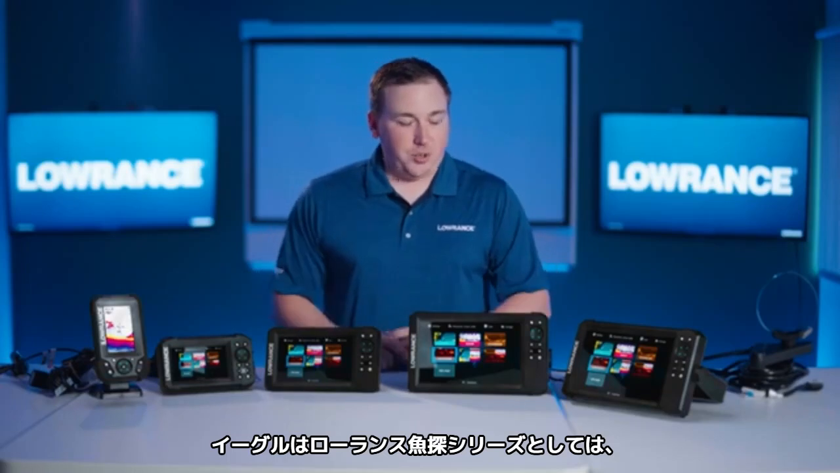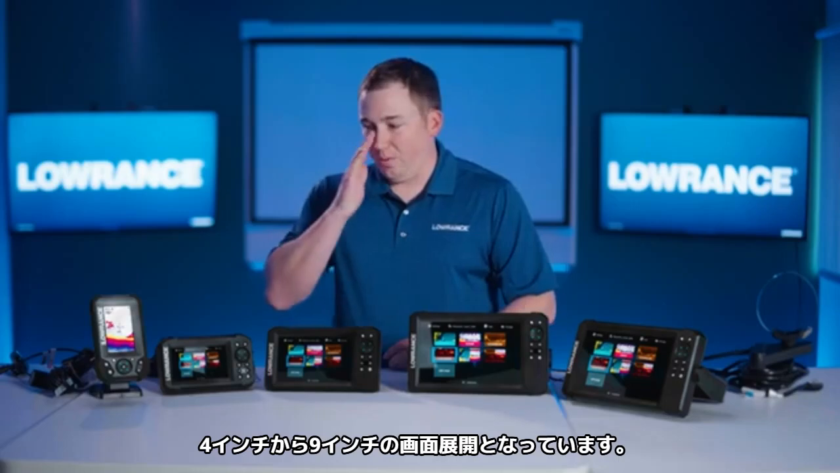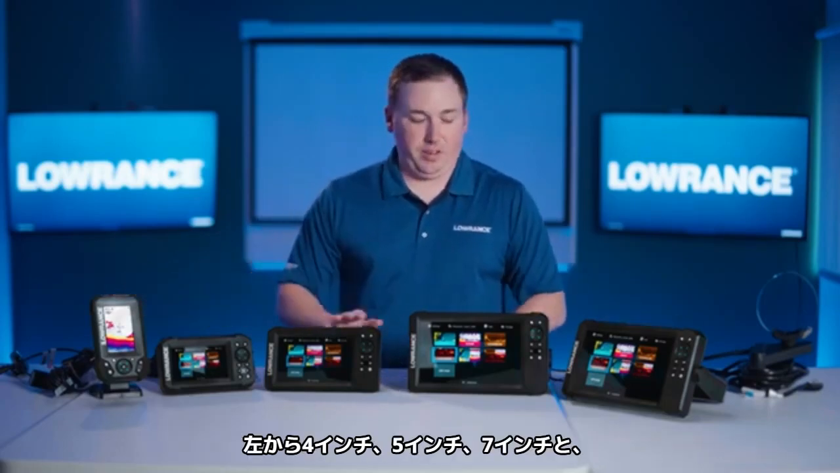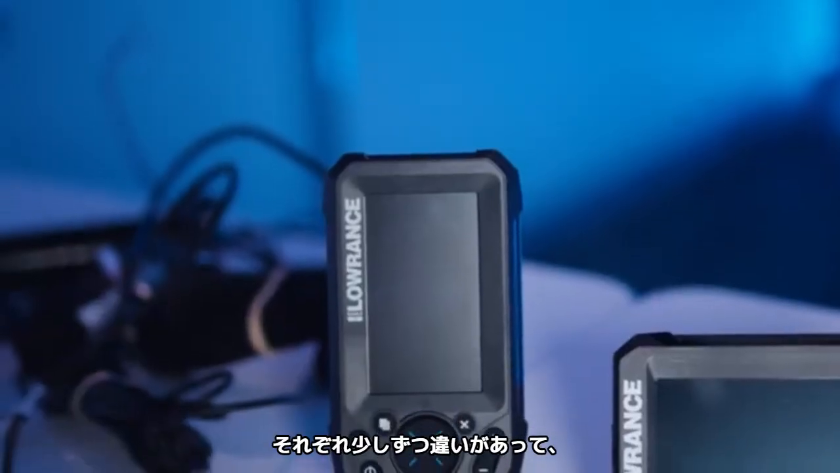So Eagle is the entry-level display fish finder system that you will find in the Low-Rance brand. We run a 4-inch display all the way through a 9. So we have a 4, a 5, a 7, and we make 2 models of the 9. We'll talk about that a little bit as we go through. So what makes each one a little bit different?